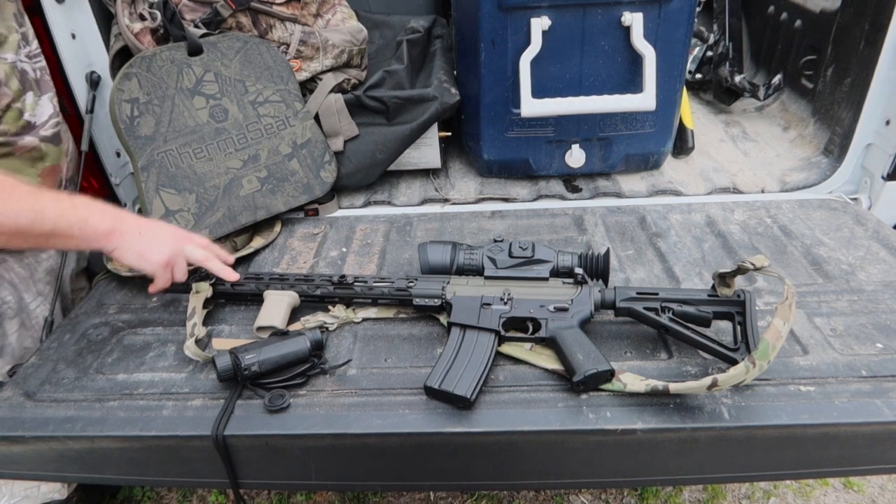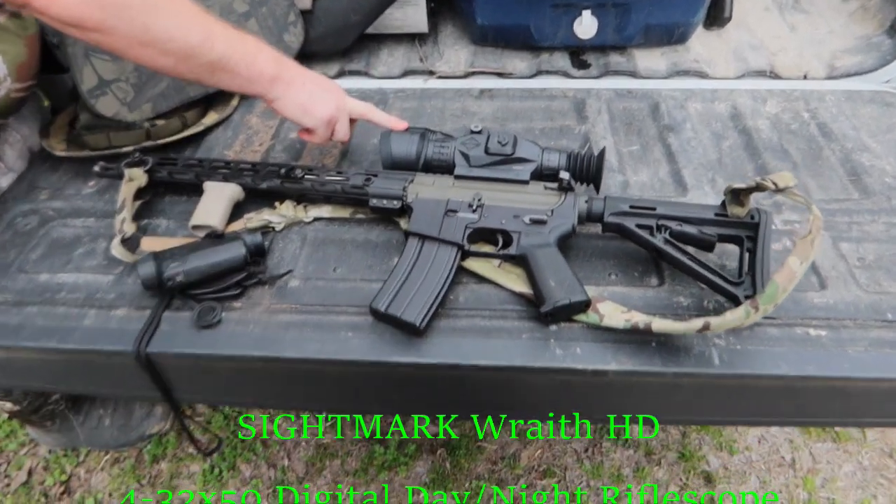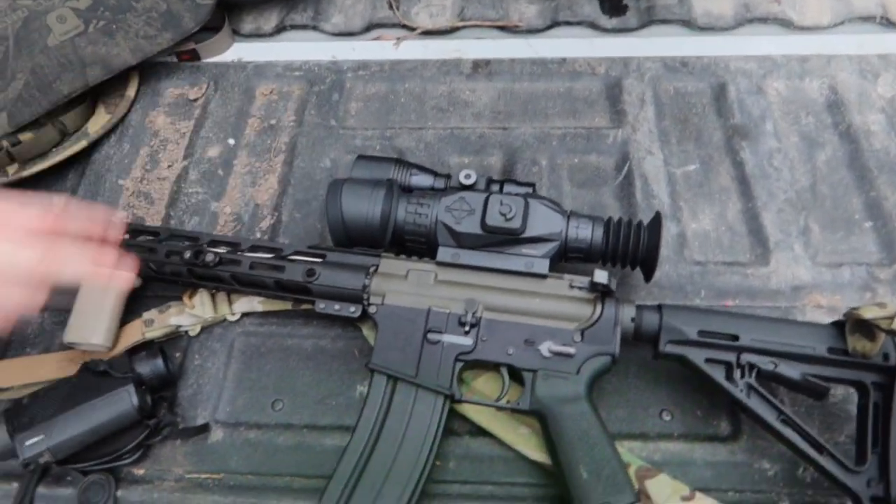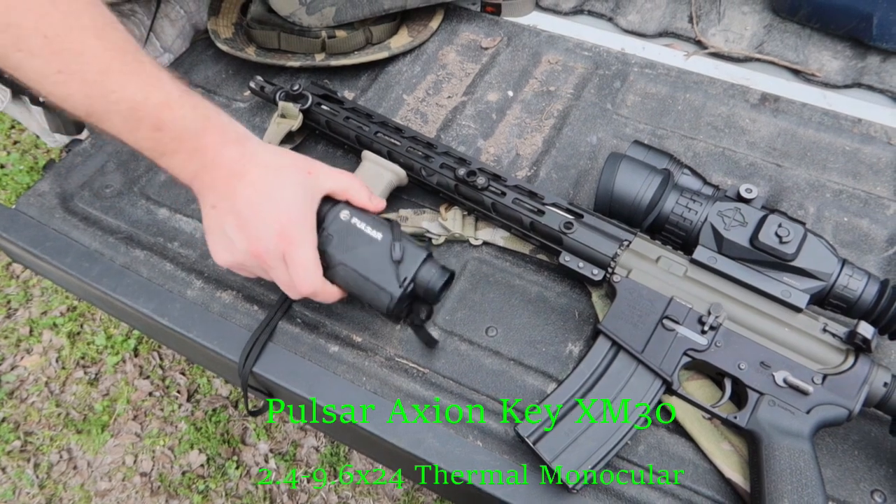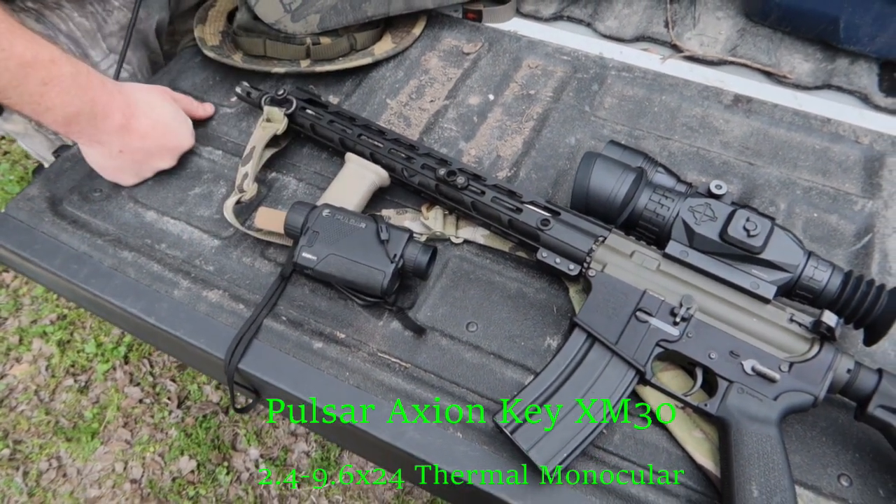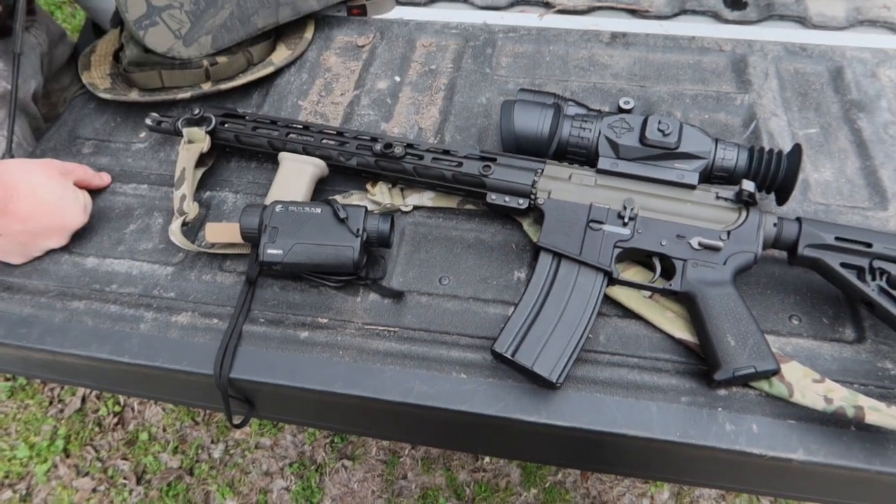6.8, like I said. The key to it, though, is I run a SIGHTMARK Wraith with an upgraded IR. And then I got the Pulsar XM30. It's a great combo for night hunting. Last night I shot a pig at 200 yards with this, no problem. Could see it clear as day.